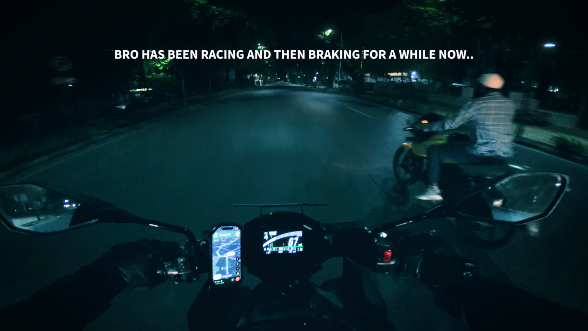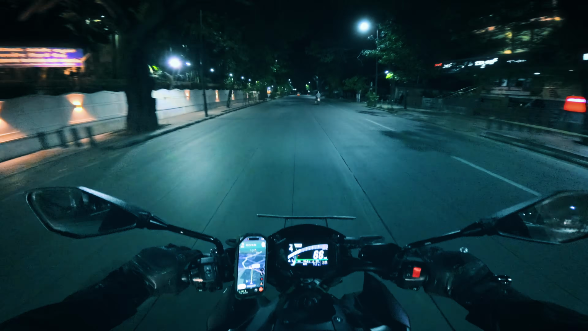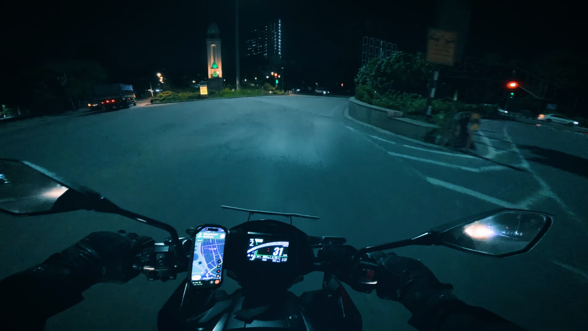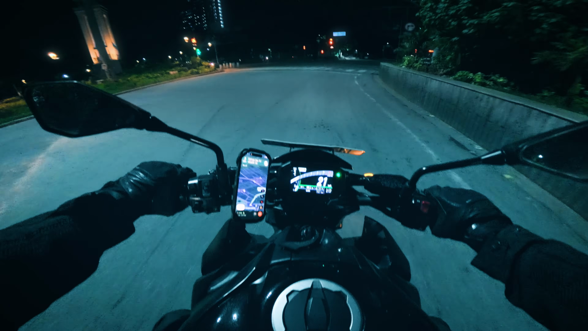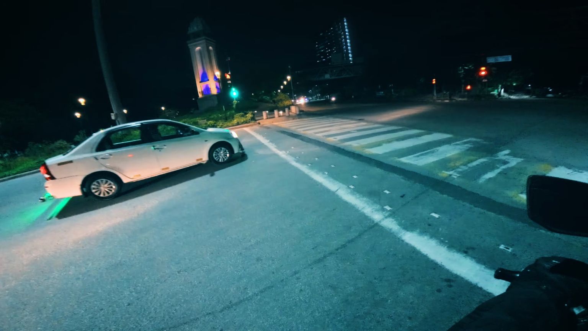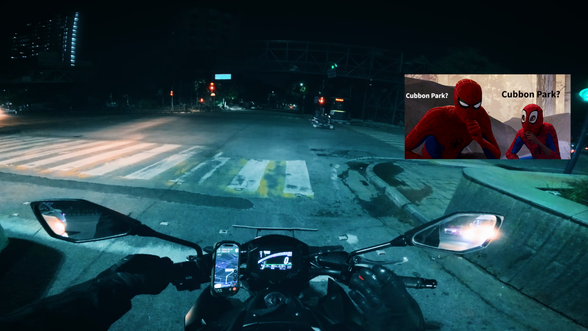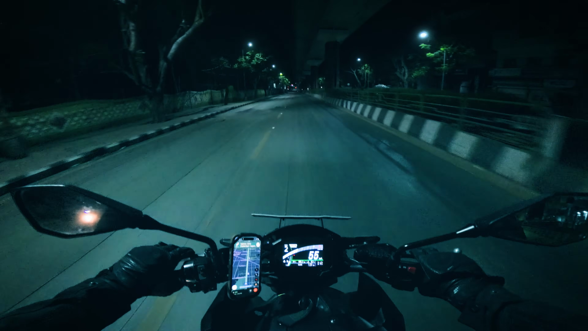Wow. Oh my god. The racer. This area, I guess. Yeah, I'm supposed to be going straight. Wait a second. Oh, nice. We are near Cubbon Park. Or Kapan Park. Is it Kapan Park or Cubbon Park? Please let me know in the comments below.